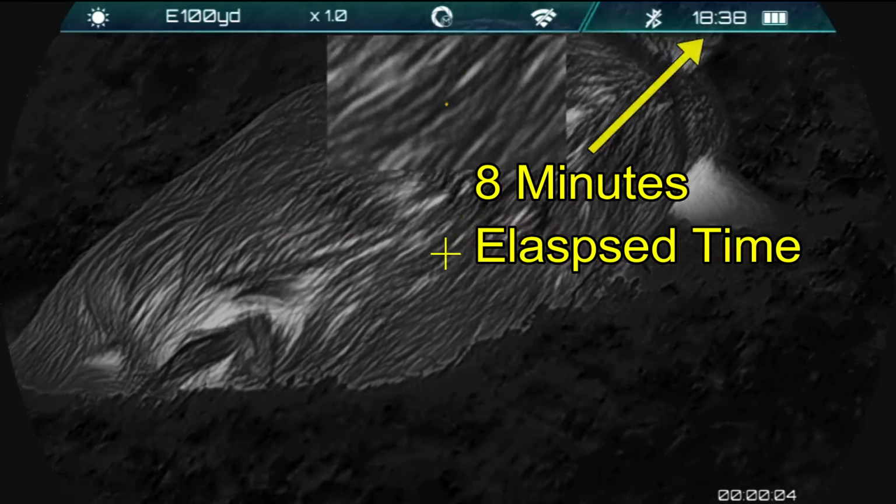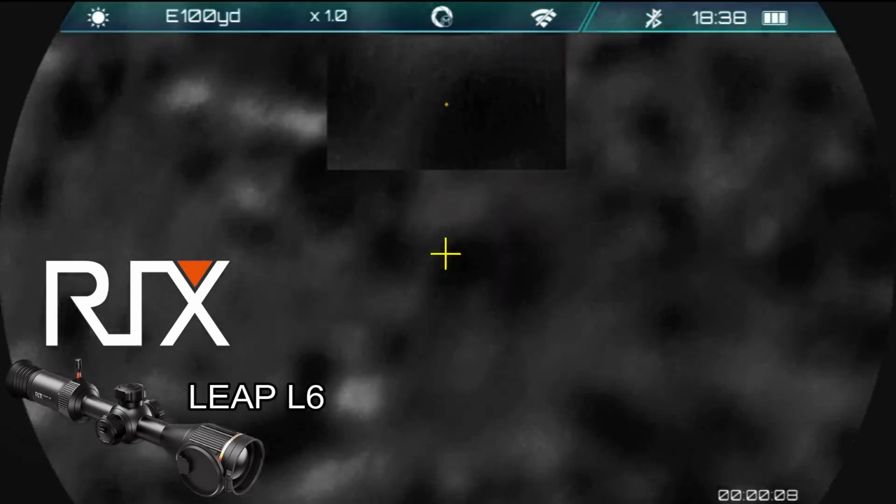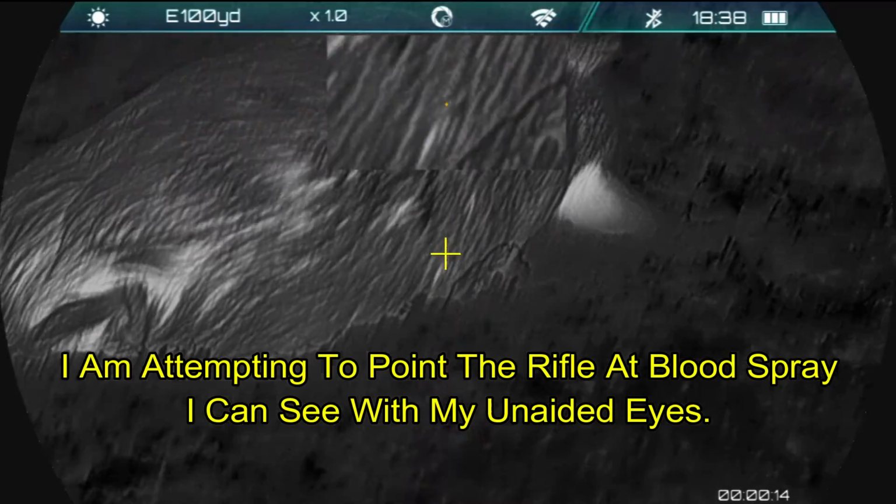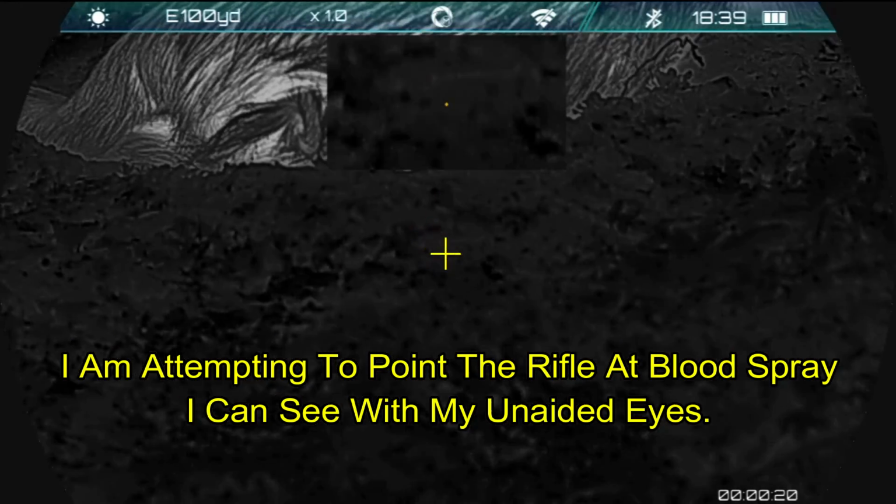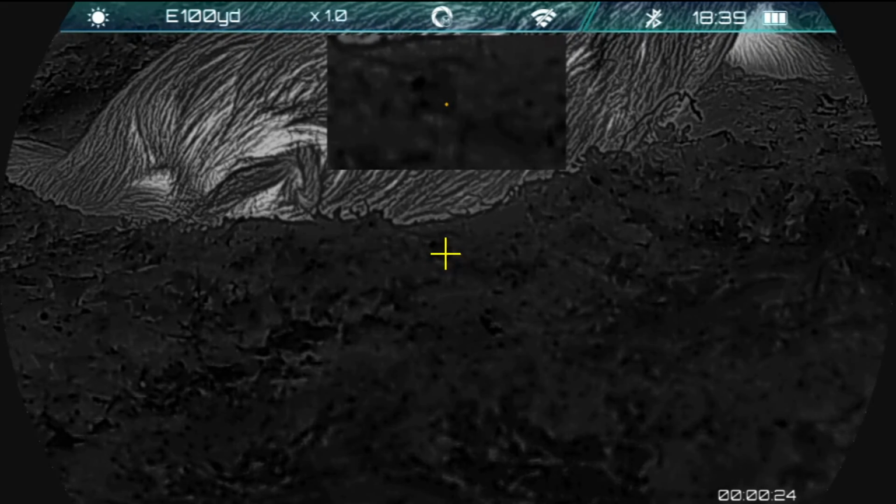So there's the dead hog. Now we're looking on the ground in front of it for any sign of blood, and we don't see any blood on the ground. Now that's just 8 minutes later. At this point, I'm abandoning the rifle on the tripod. I'm getting out my cell phone. I'm going to get cell phone video and then show you the images at the same time.